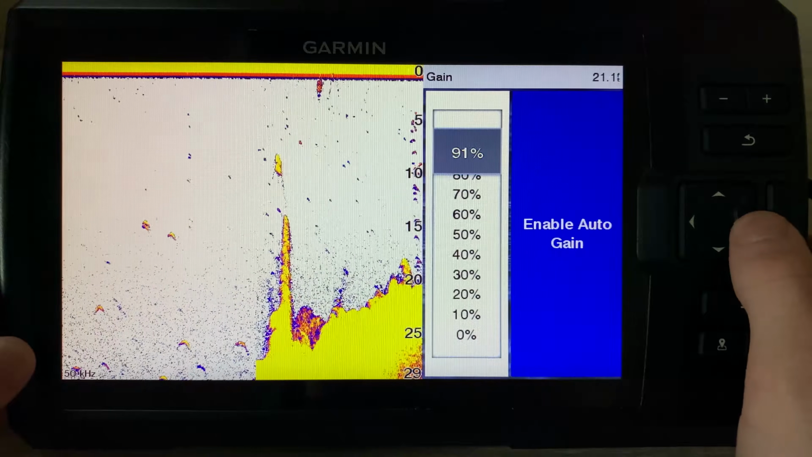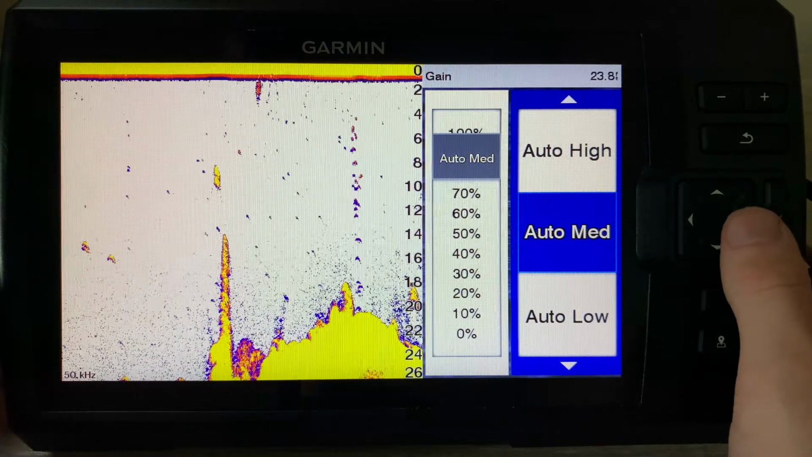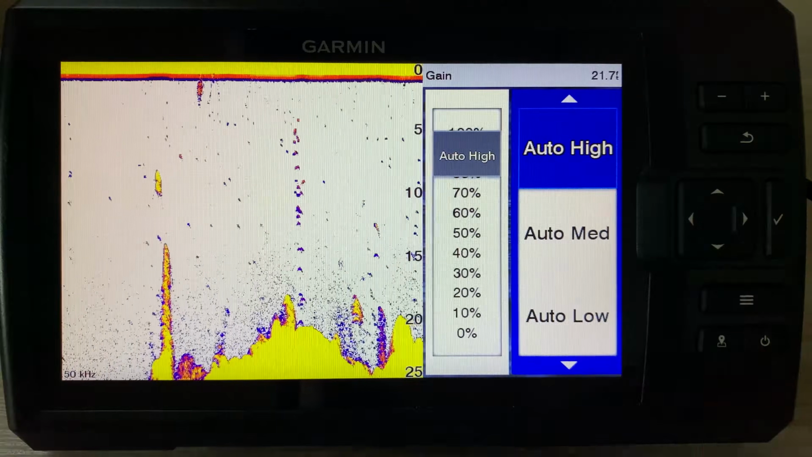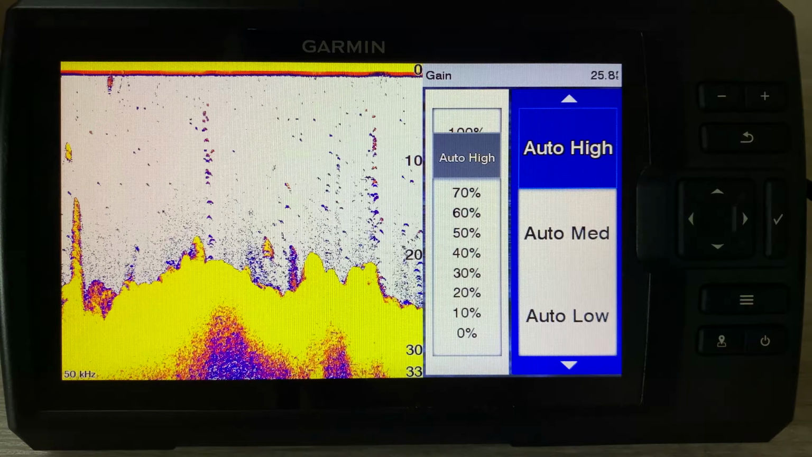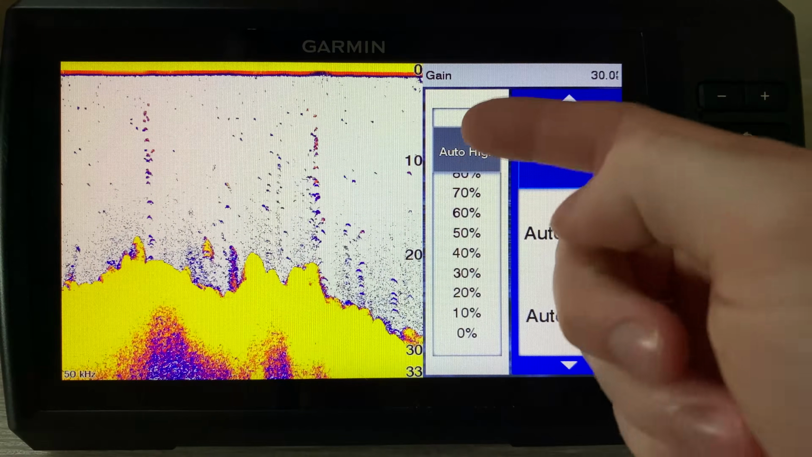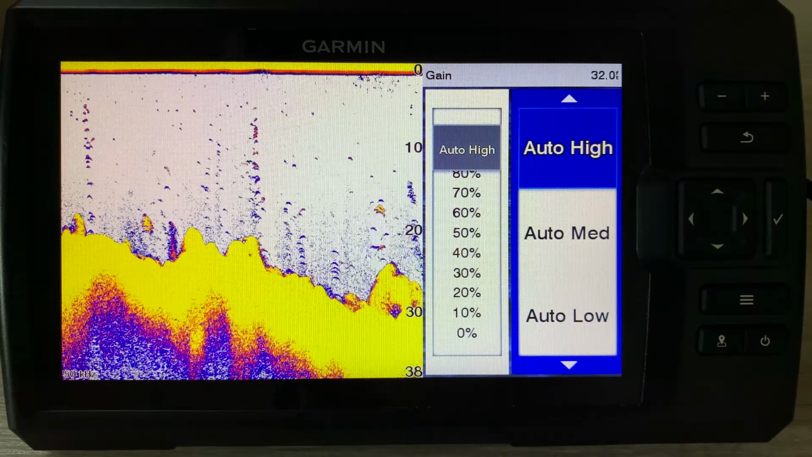The other option is you could try to use the auto features. If you noticed earlier, we have three features. Maybe you don't like the medium, maybe you want the high to pick up as many items as you can. You could go medium, high, low, whatever you wanted. But you can also adjust that contrast manually over here just by going to the left and up or down.